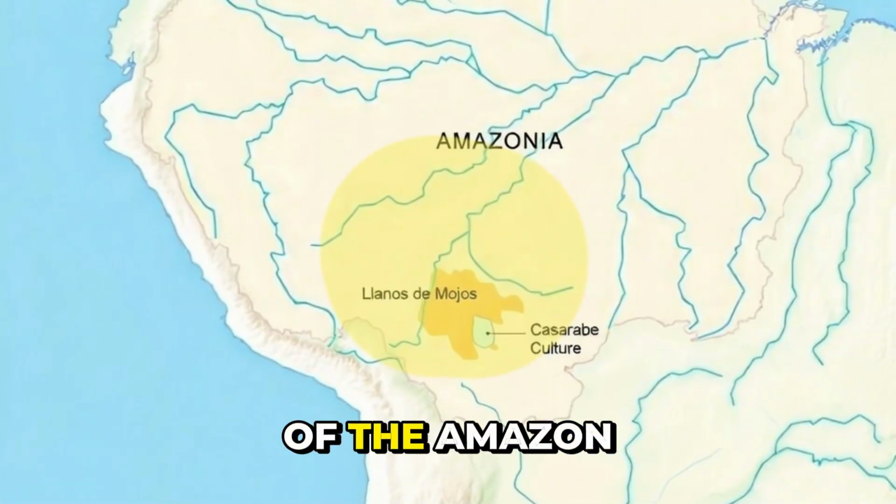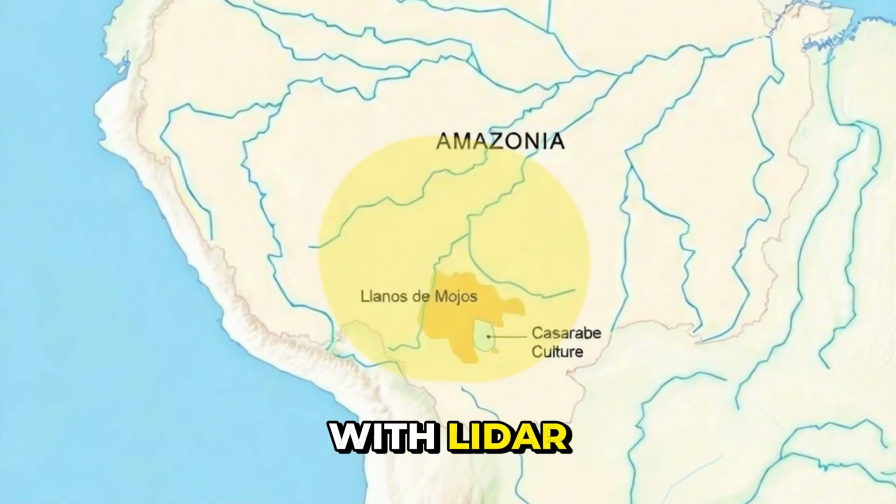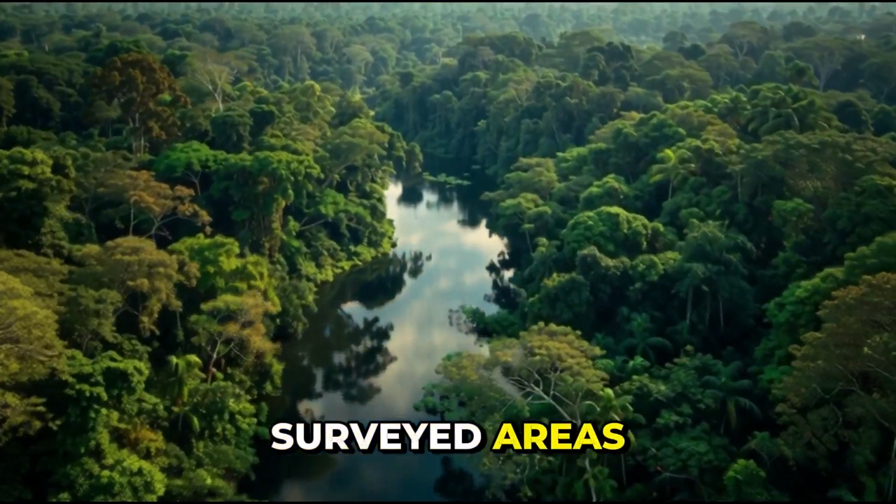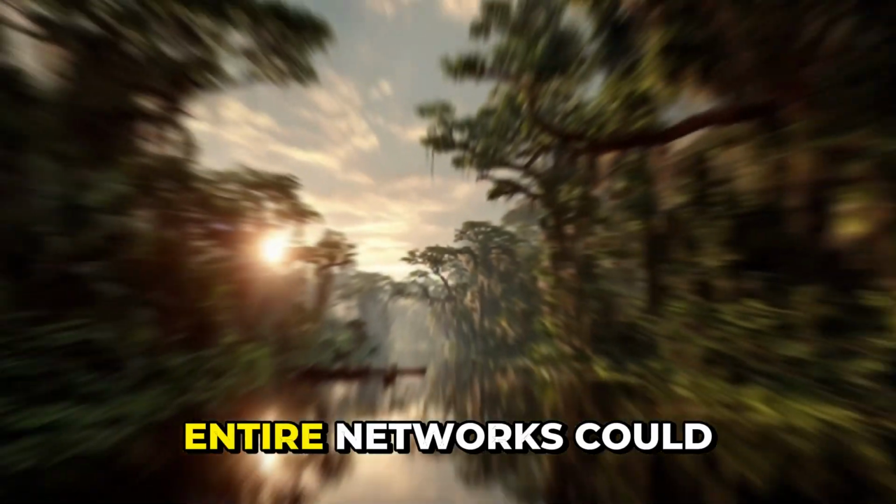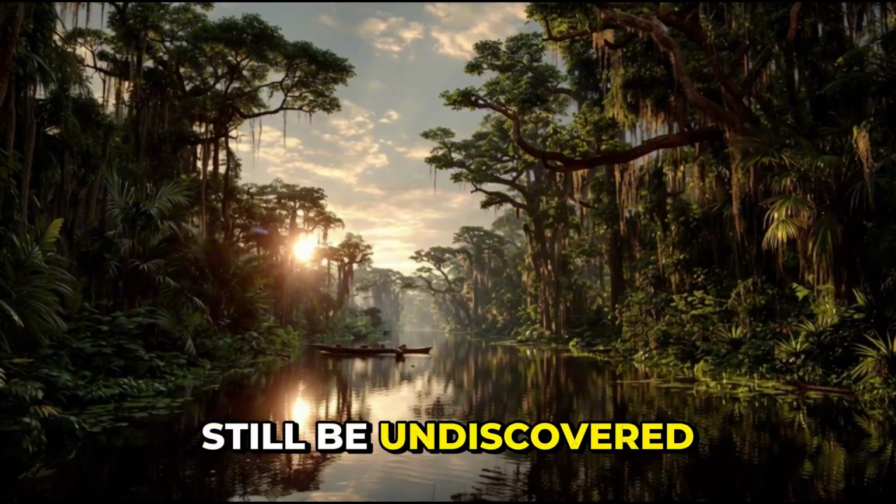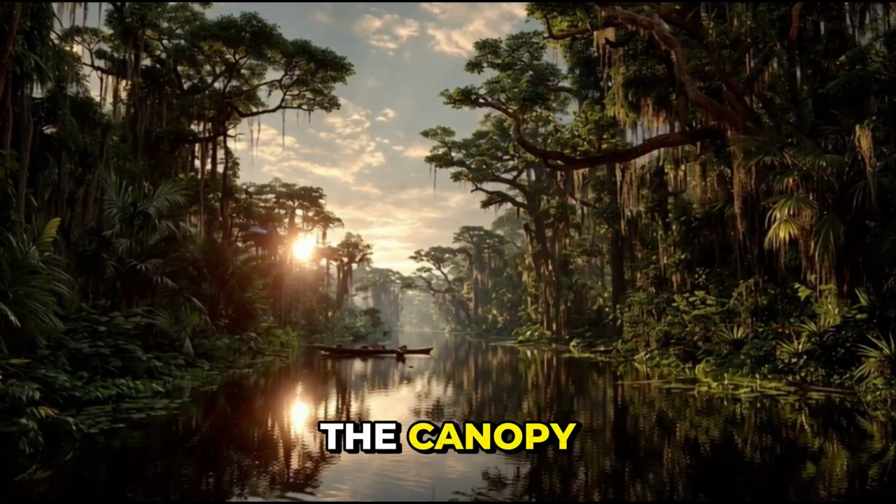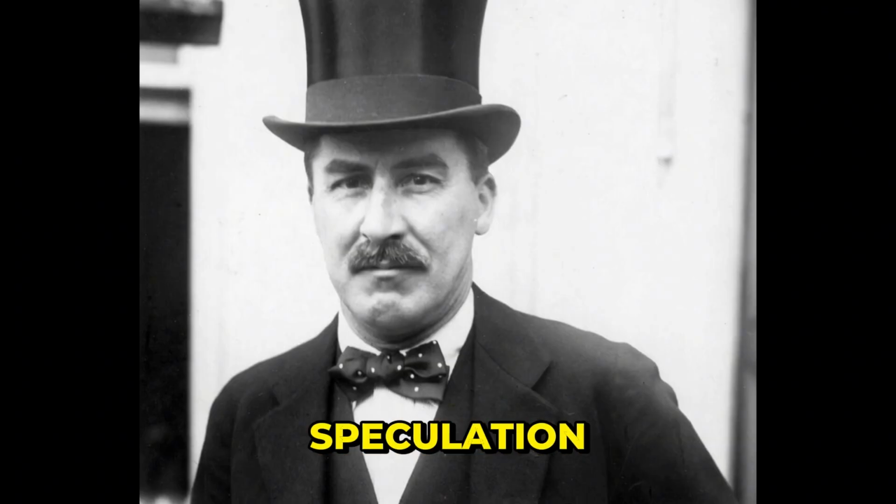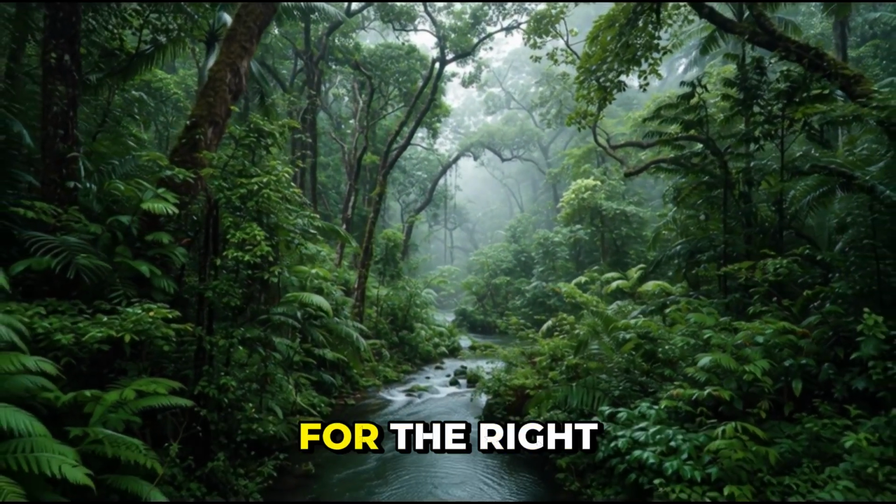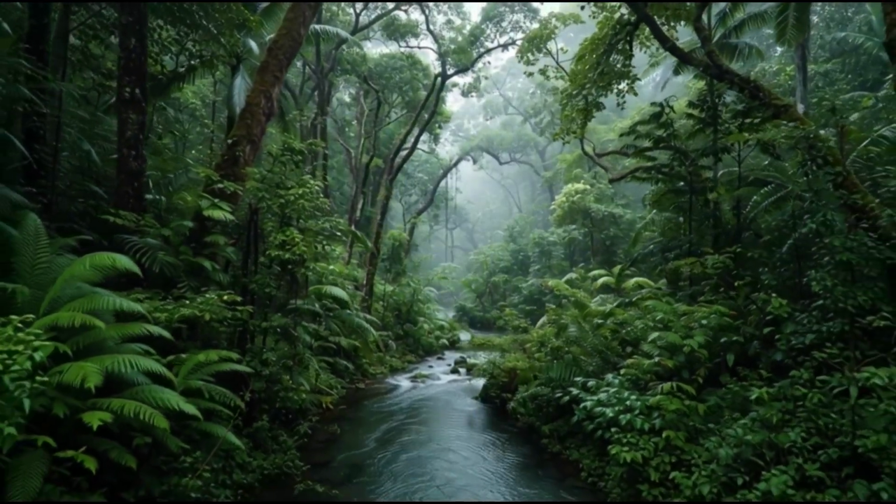Only a fraction of the Amazon has been scanned with Lidar. And even within surveyed areas, analysis is ongoing. This suggests that what we're seeing now may be just the beginning. Entire networks could still be undiscovered, quietly resting beneath the canopy. Not legends, not speculation, but structures waiting for the right tools to be seen.